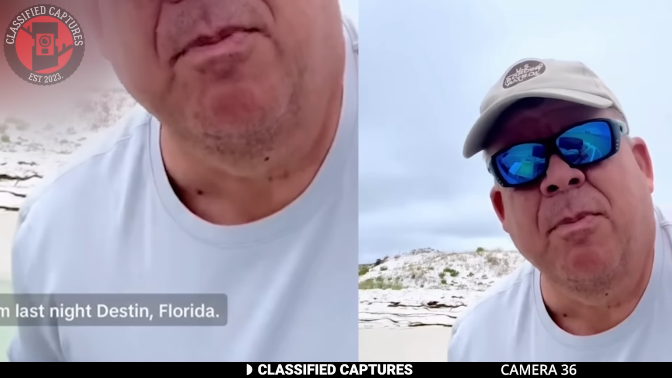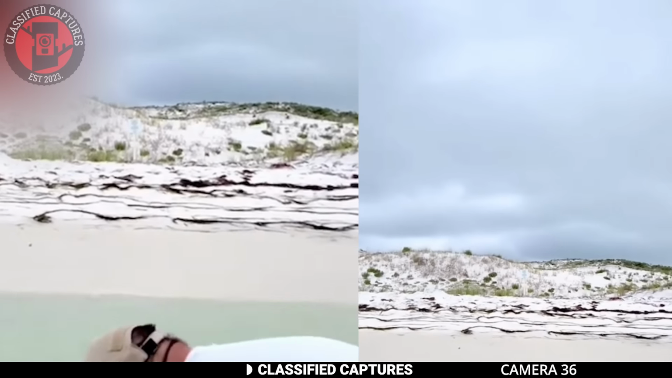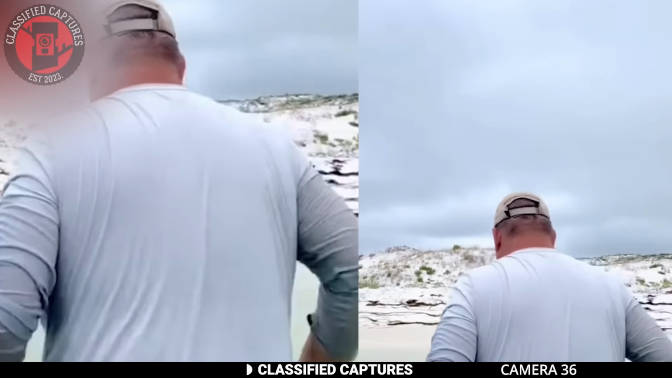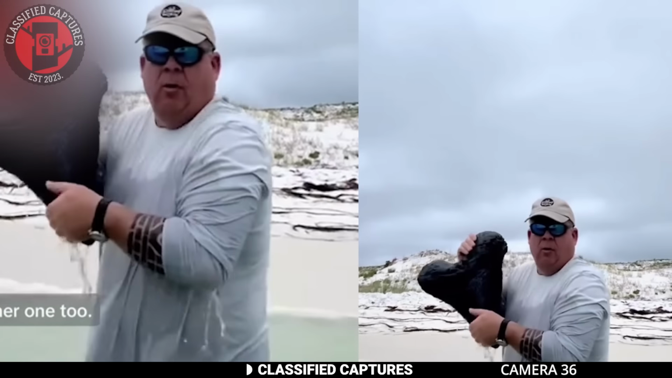Some speculate that these teeth could be from a prehistoric creature like a Megalodon, whose remnants may have been unearthed by the storm's fury. The size of these teeth suggests something massive and ancient, leaving many wondering if the waters around Florida are hiding more secrets than we know.